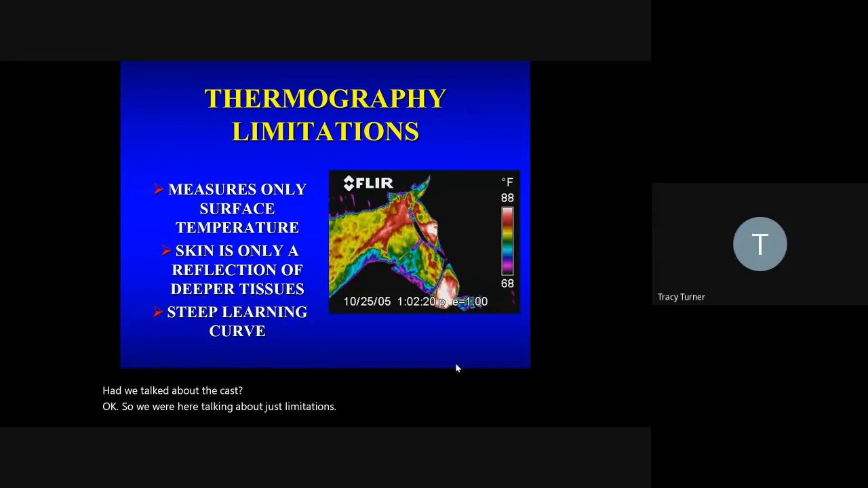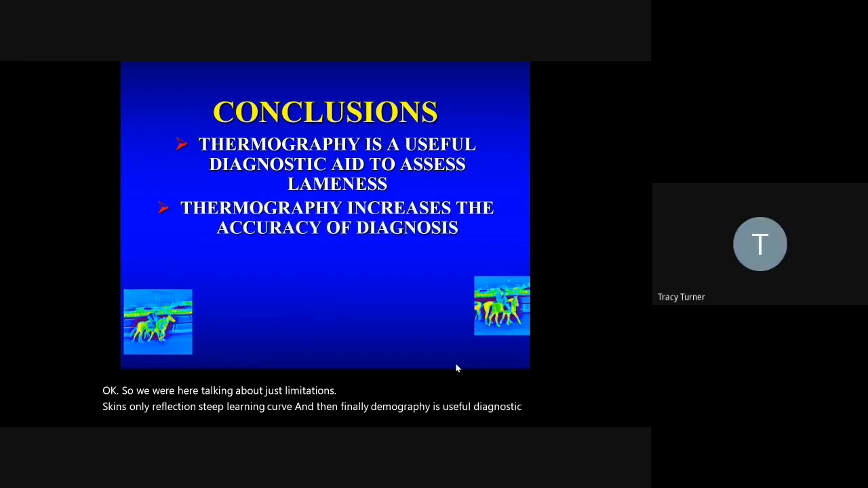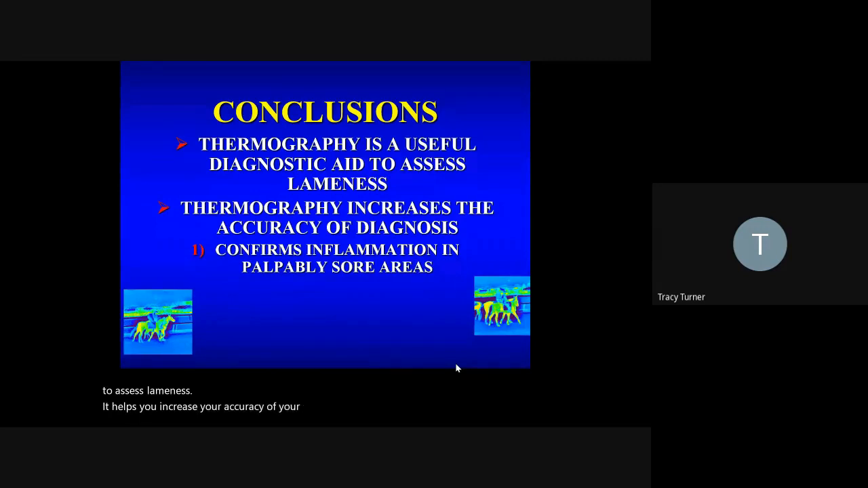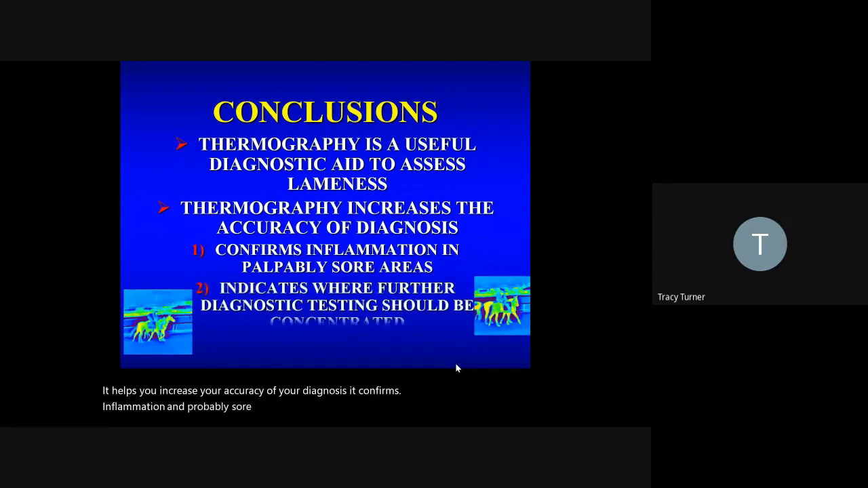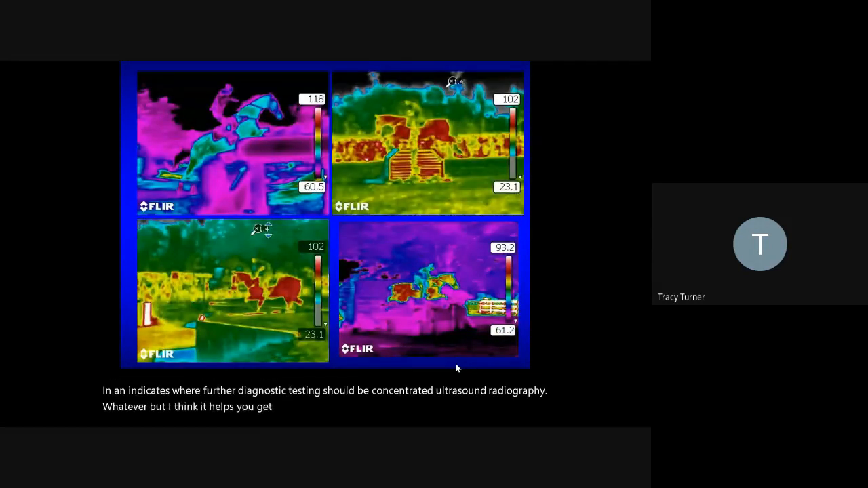Skin's only a reflection, and there's a steep learning curve. And then finally, thermography is a useful diagnostic aid to assess lameness. I think it helps you increase the accuracy of your diagnosis. It confirms inflammation in palpably sore areas, and it indicates where further diagnostic testing should be concentrated. Ultrasound, radiography, whatever. But I think it helps you get to that spot.